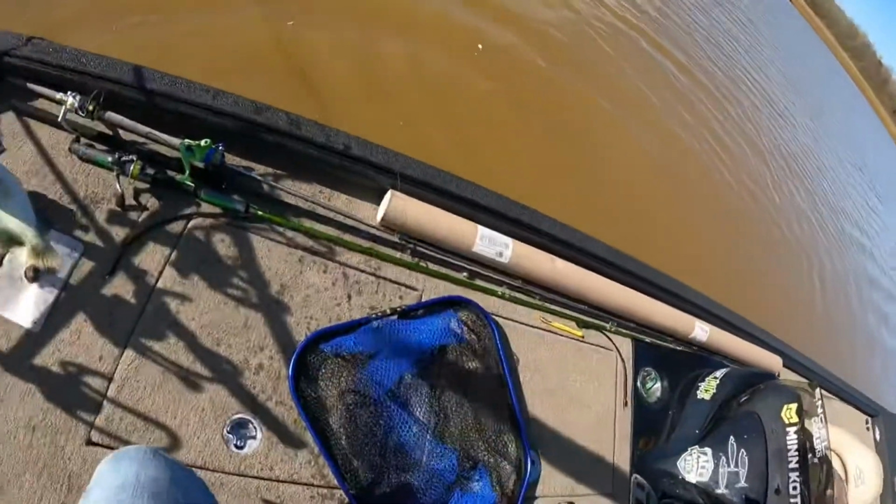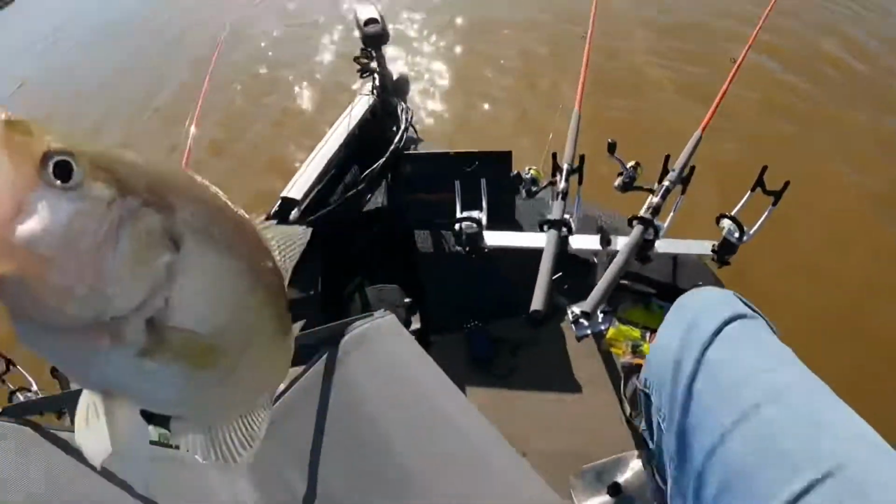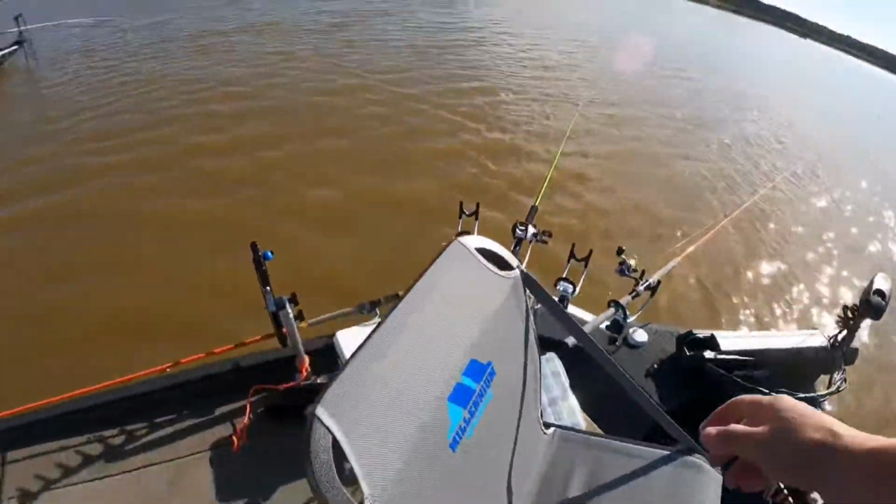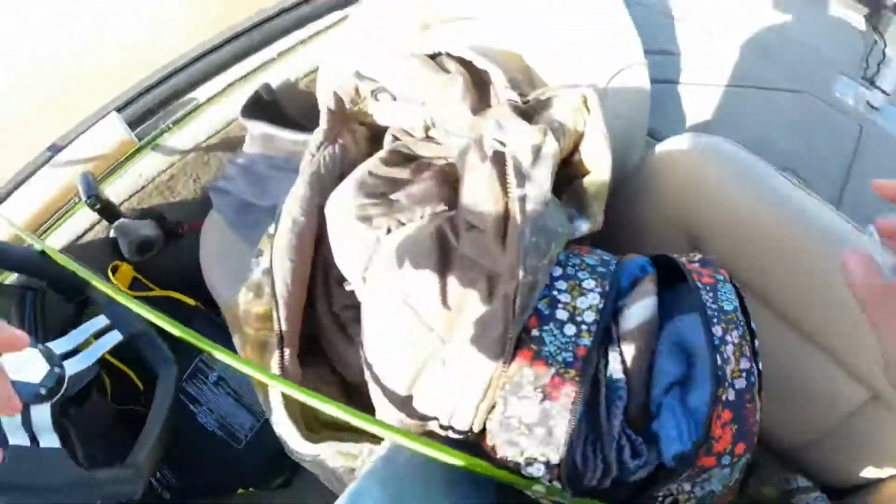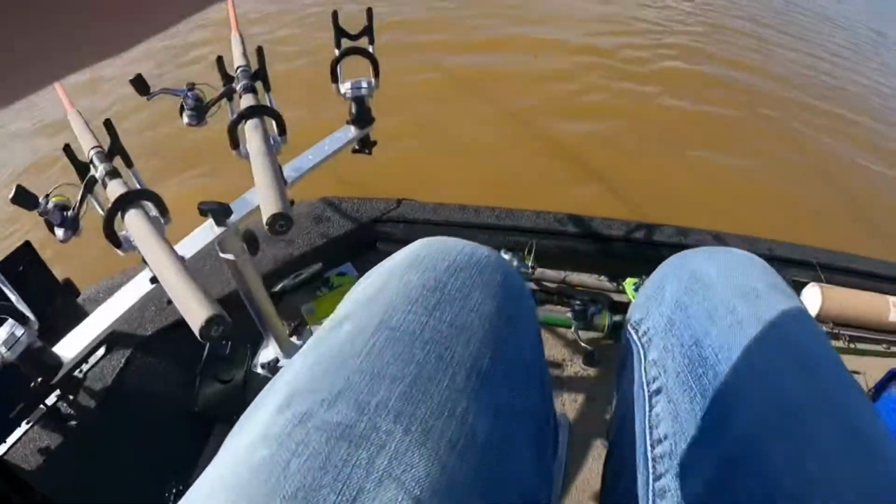Boat flipping giants with that ACC crappie stick. That's a good one. All right, there you go. There's another one right there that just got off. There's a lot of work up here this morning. That one was on just a straight black and chartreuse jig. That'll eat. That's a 14. It'll eat. Yeah, it's fixing to catch it probably. I need to turn around right in here probably.